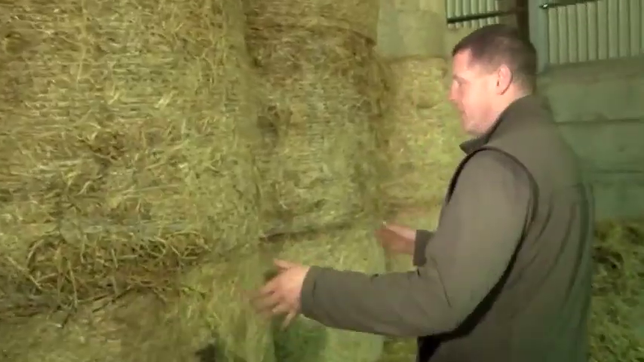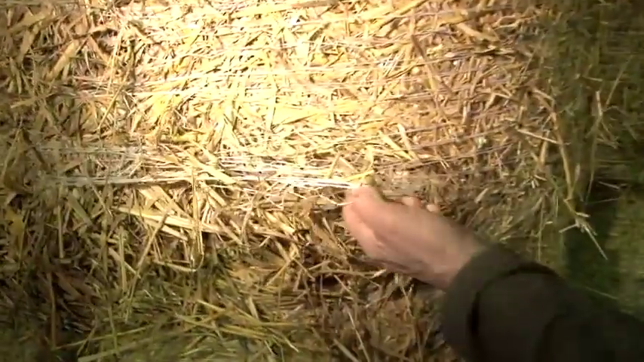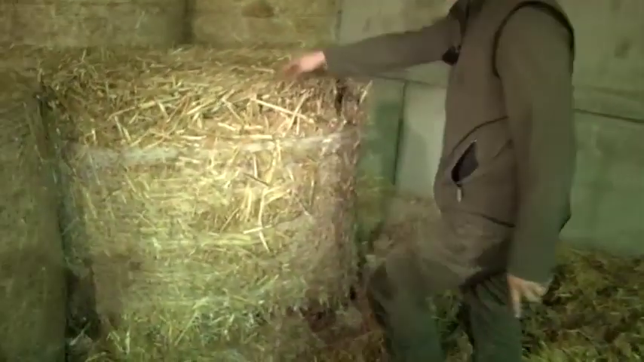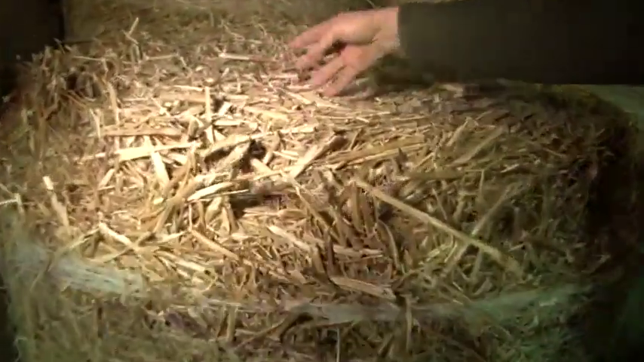There's been other bales parked here. This is where they started chewing it. They just chew through the net wrap to get to the corn because there's no feed in there. The only feed is in these. And this one here, you can see this, look, they've chewed all nests into it.